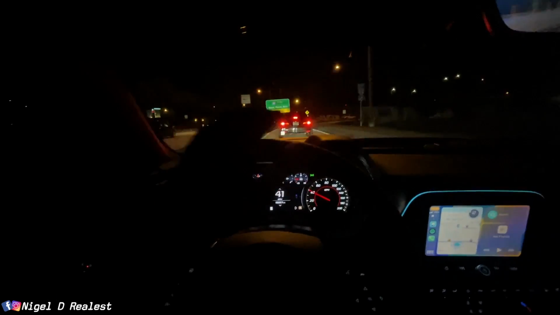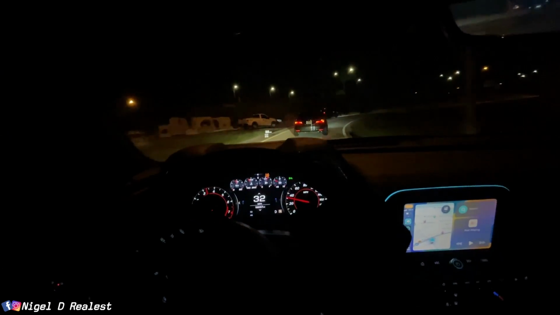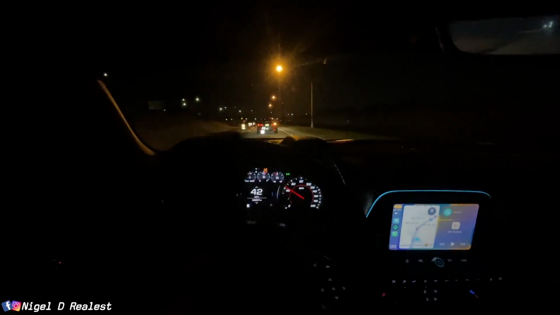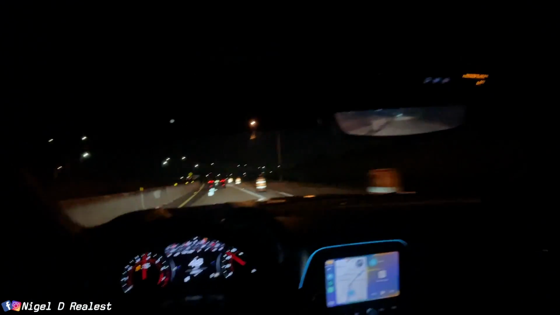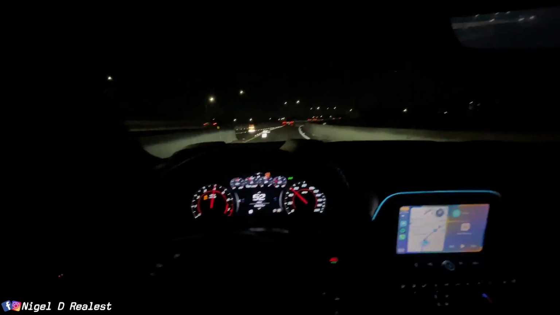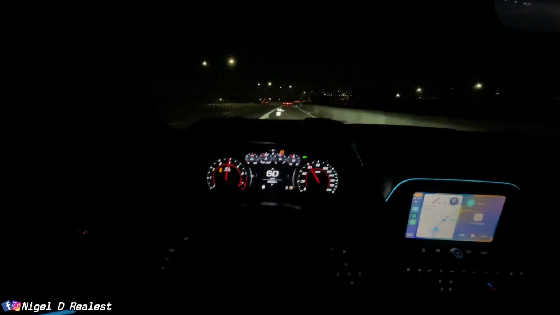Alright, so we getting on the highway. I'll put the roof back open when I get off the highway, probably, because it's about to be super windy.